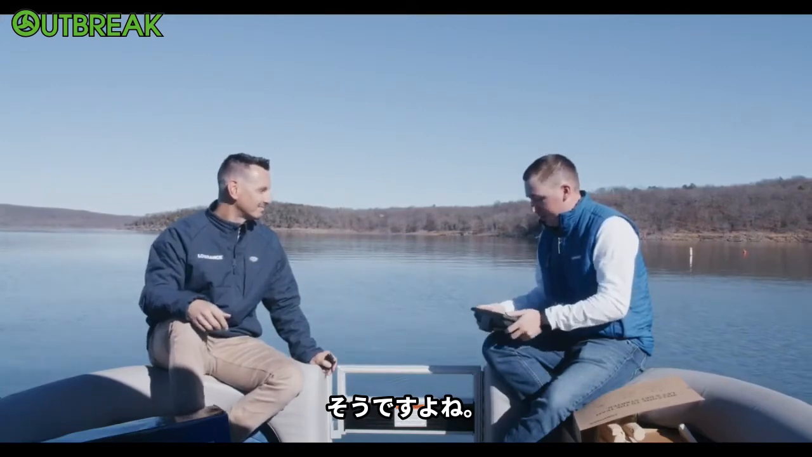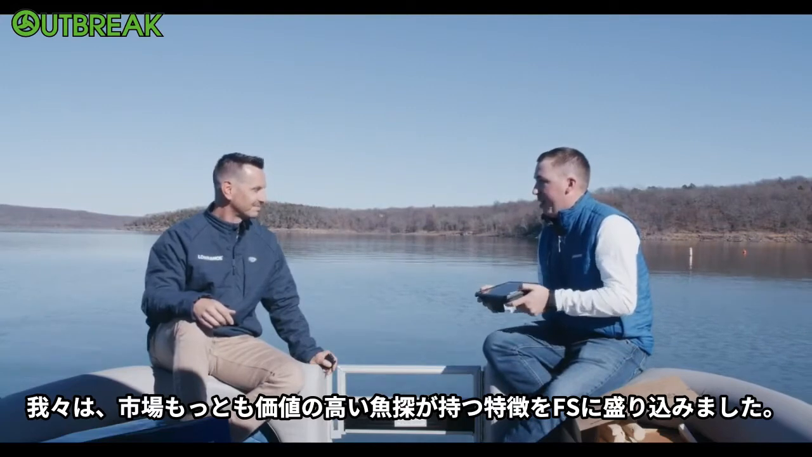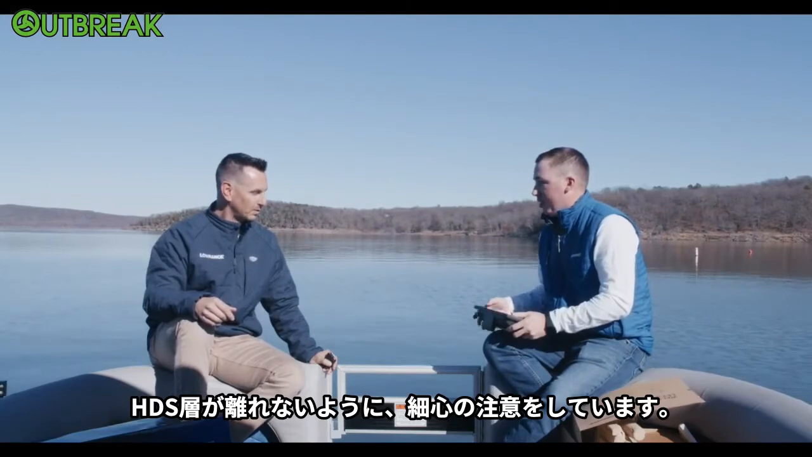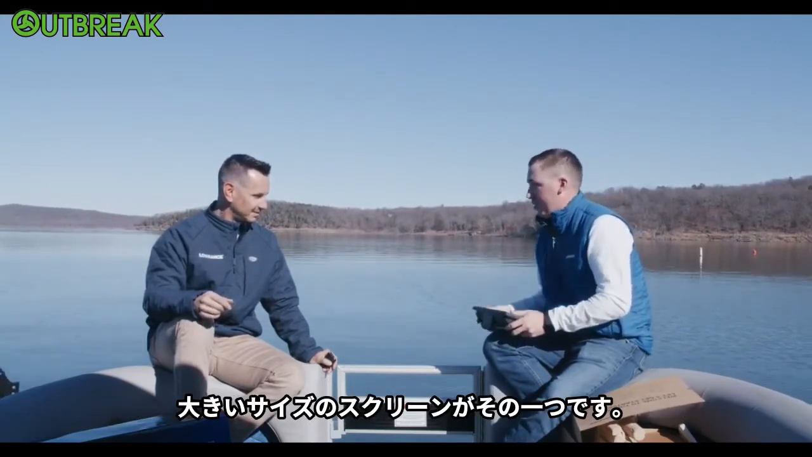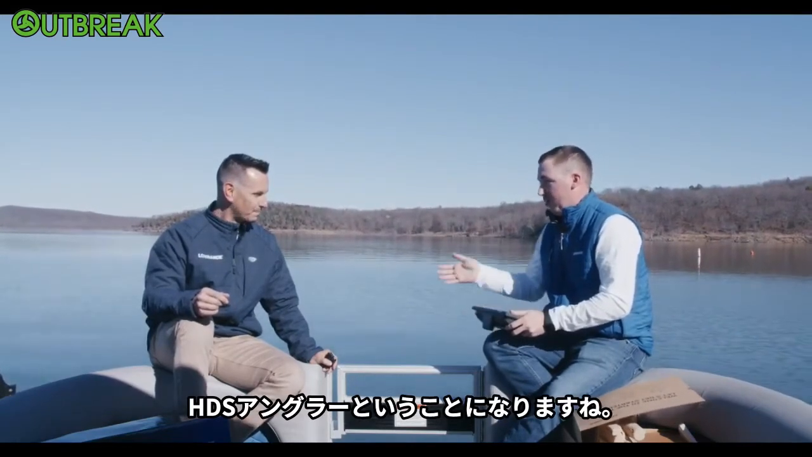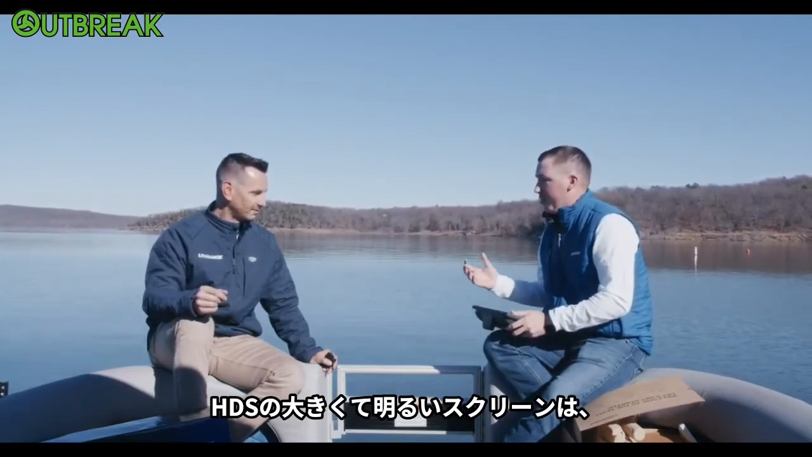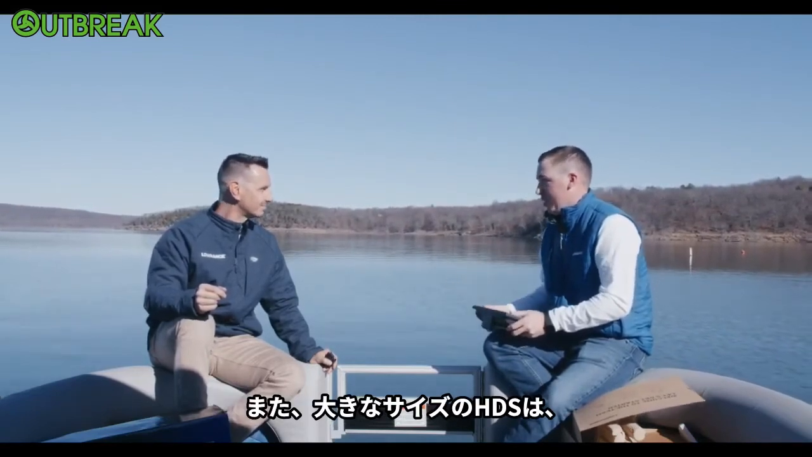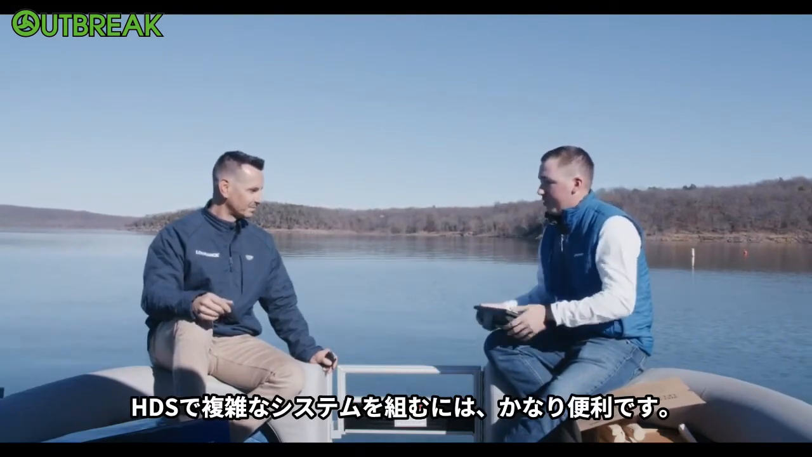Yeah, so we were careful to make sure that we brought over features that made this the best value fish finder on the market. But we also were pretty careful to not take away from HDS as well, right? So HDS will still have plenty of things that add value to it over this. Things like larger screen sizes, right? We know a lot of guys like running 12s. If you're a 12-inch screen size angler, you're going to be an HDS angler as well. Other things, like HDS still has bigger, brighter screens, higher resolution. The biggest difference, though, is the larger sizes of HDS have multiple Ethernet ports on the back. So it's going to be a lot easier to build a big, complex system with an HDS.